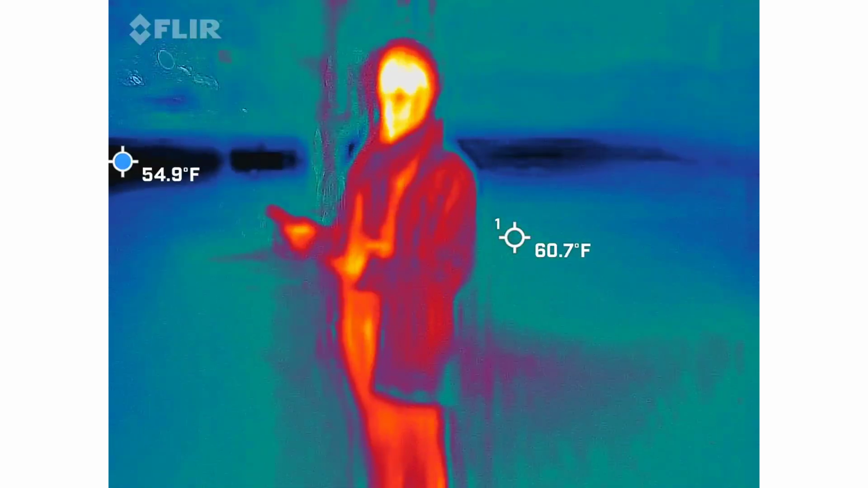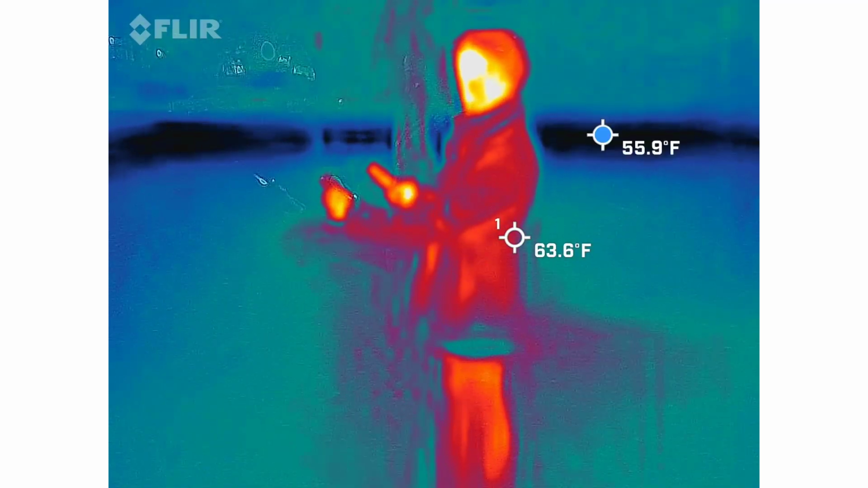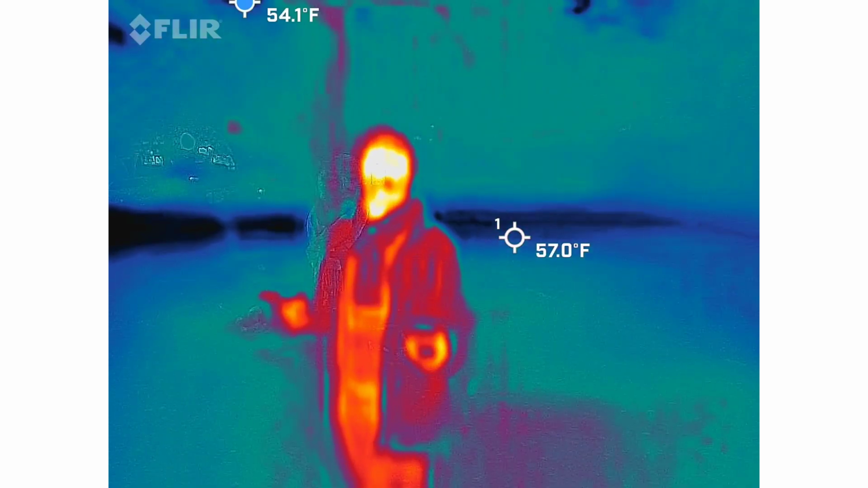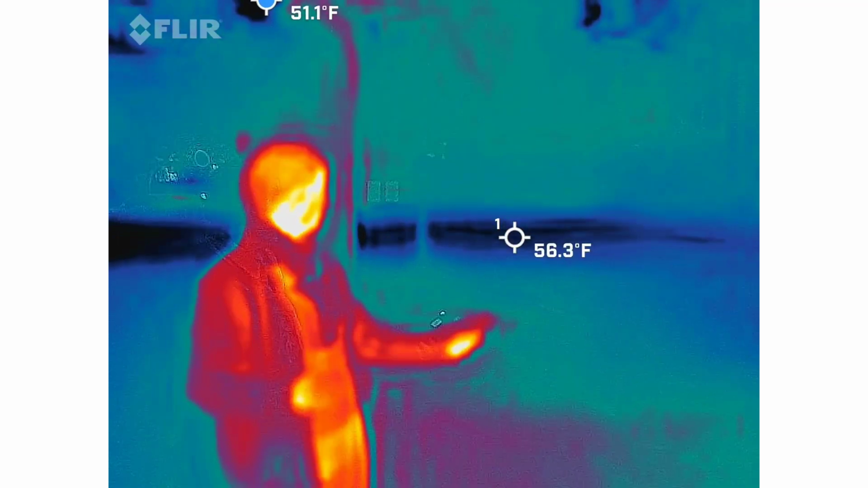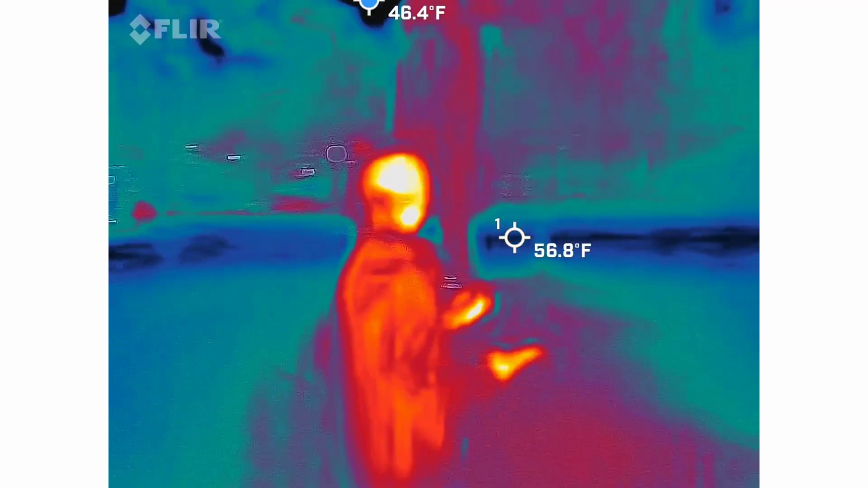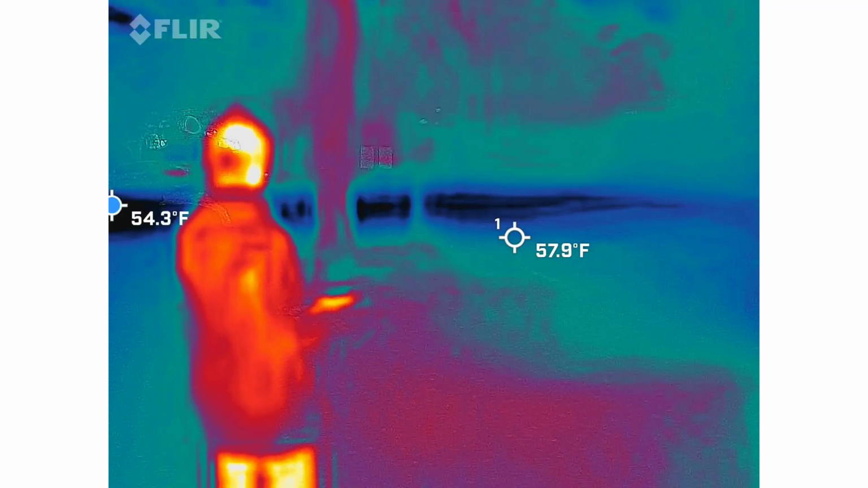I'm not getting any numbers. Yeah, but you're getting stuff. You know the tree behind you is giving off some thermal. Really? Yeah, that's interesting.